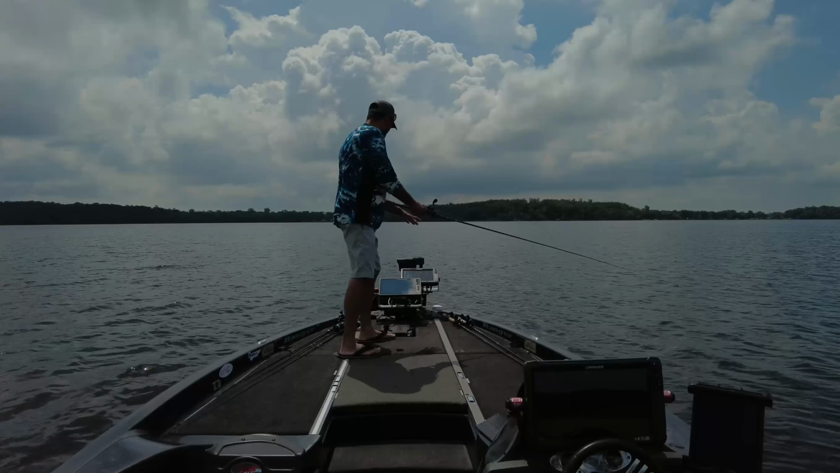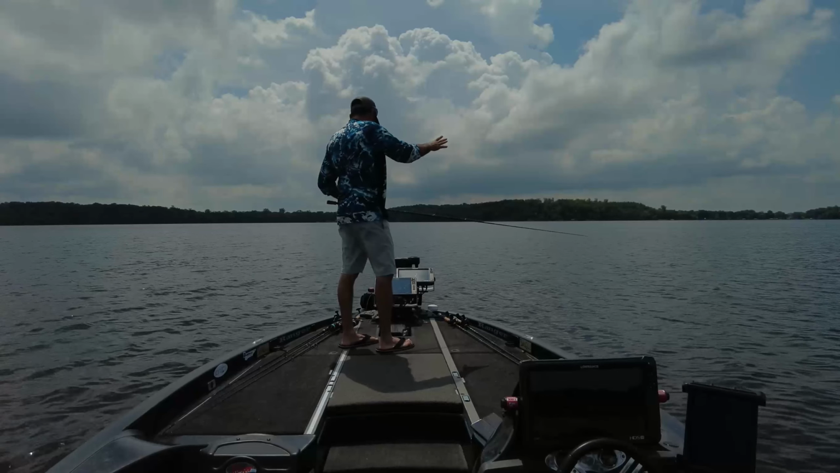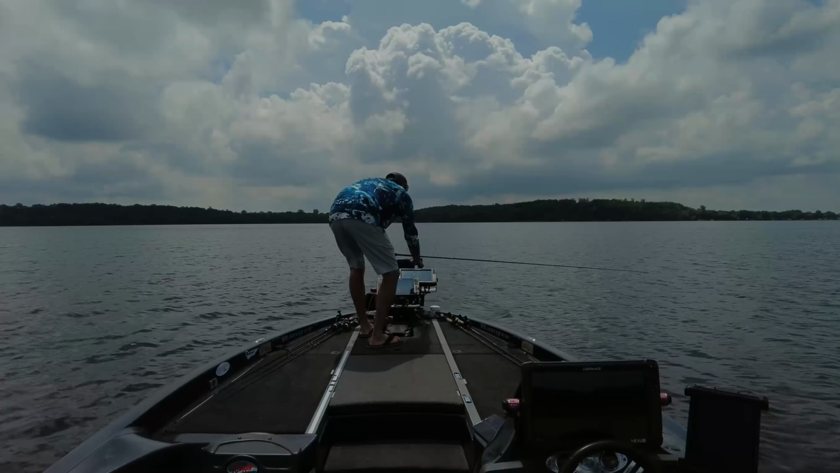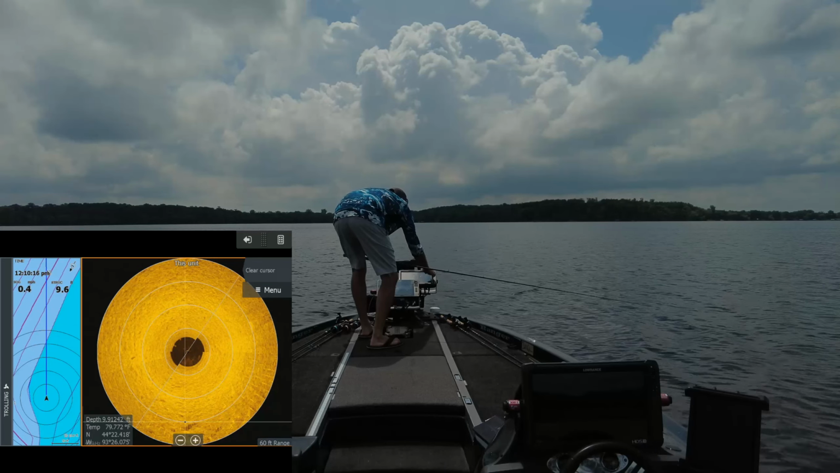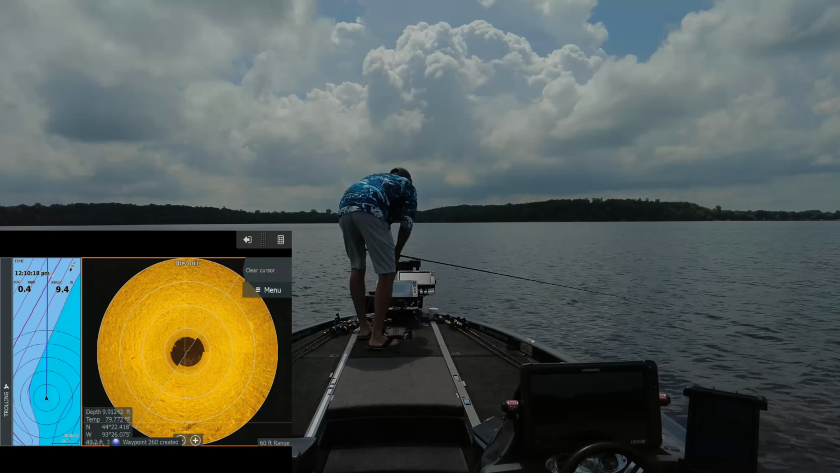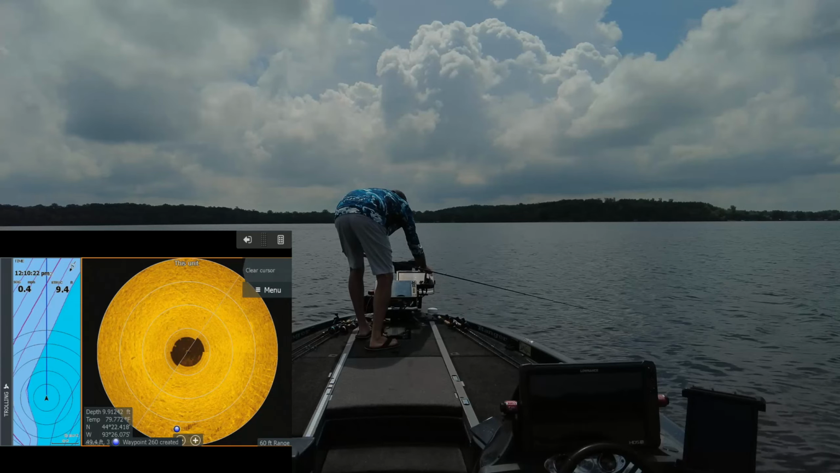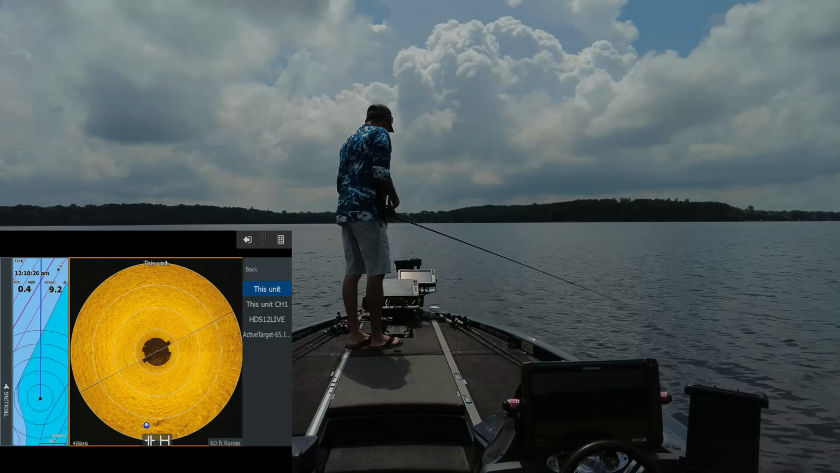So right now I see a bunch of bait fish. So what I'm looking for is bait fish around the area, and just kind of scan the area. Still trying to get used to this thing. I see some structure down here, so I'll hit a waypoint on it. Boom, save it. I got a waypoint on there, so I can come back to that little structure there.